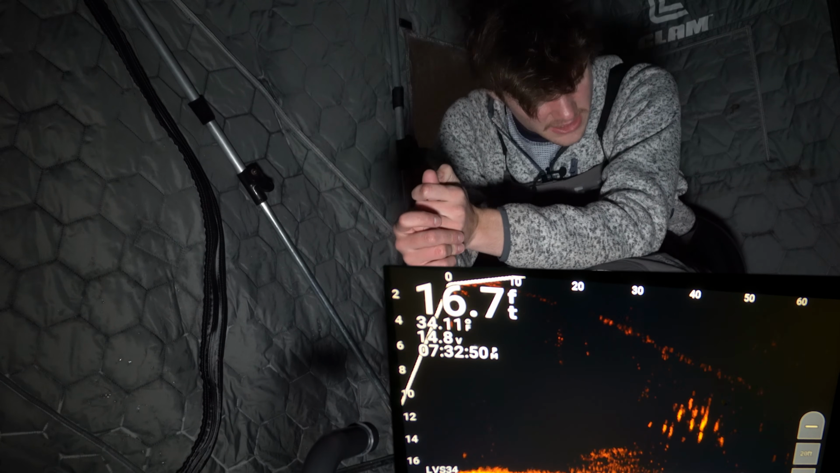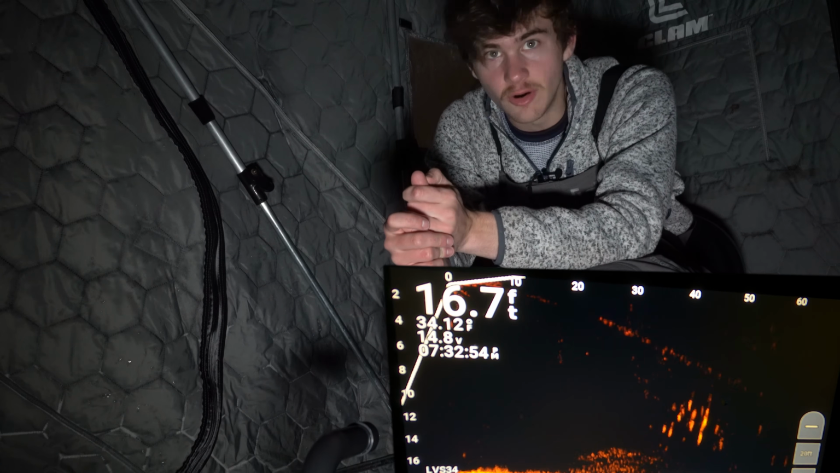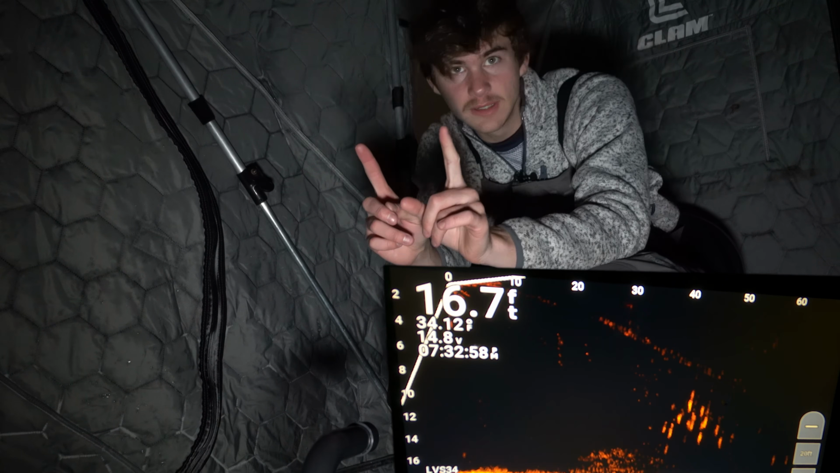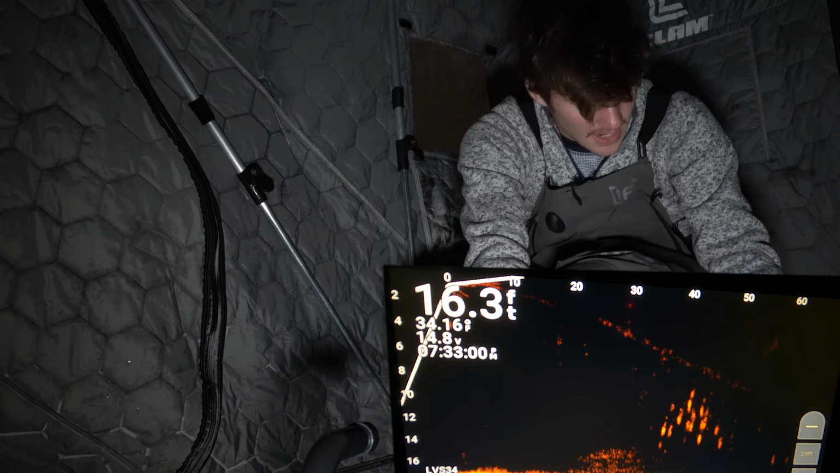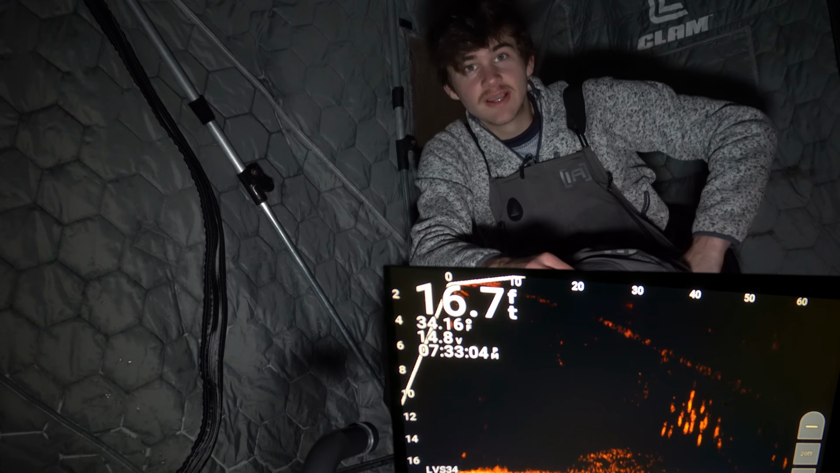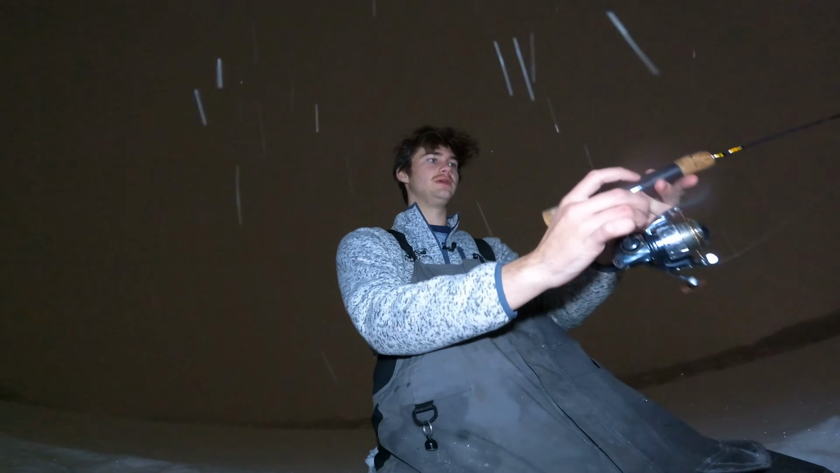I think those are fish. I'm so new to this, like I just don't know. But I think they're fish, and it's worth it enough for me to go over there, drill a hole, and try to catch them. I'm only gonna bring one camera. I'm gonna bring the GoPro. I'm gonna flip this guy around, and we're gonna see if we can catch them. All right, we are out here.